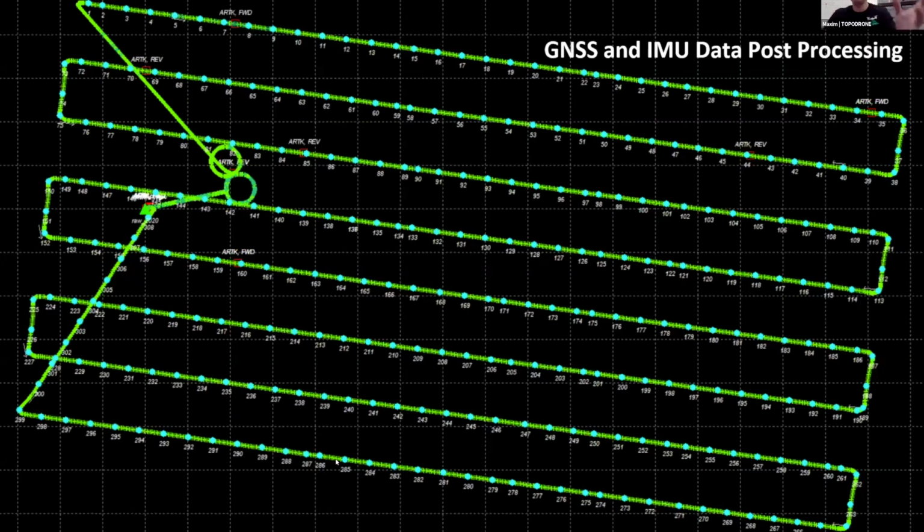So first of all, we need to post-process GNSS data together with IMU to create a very precise trajectory. As you can see, we post-processed the trajectory of the same area, and you see some points with numbers. It's the position of each photo which was captured by our GNSS receiver, which is installed inside the LiDAR. And as a result, we have already computed the precise trajectory of our drone, and we calculated the precise position of each photo.